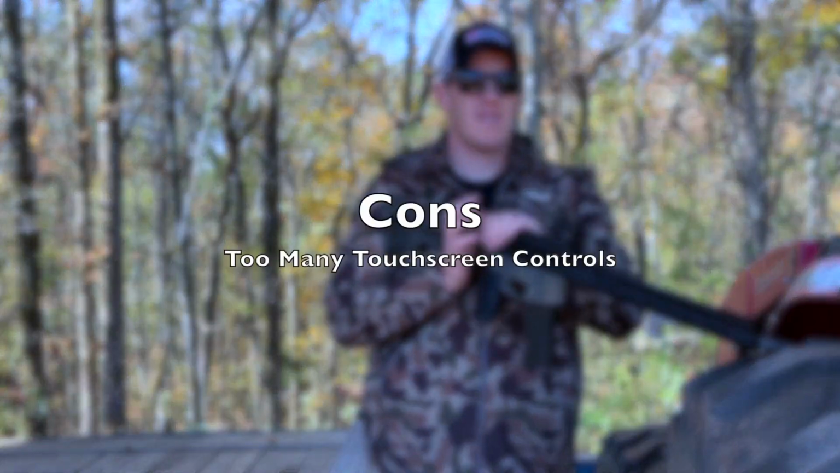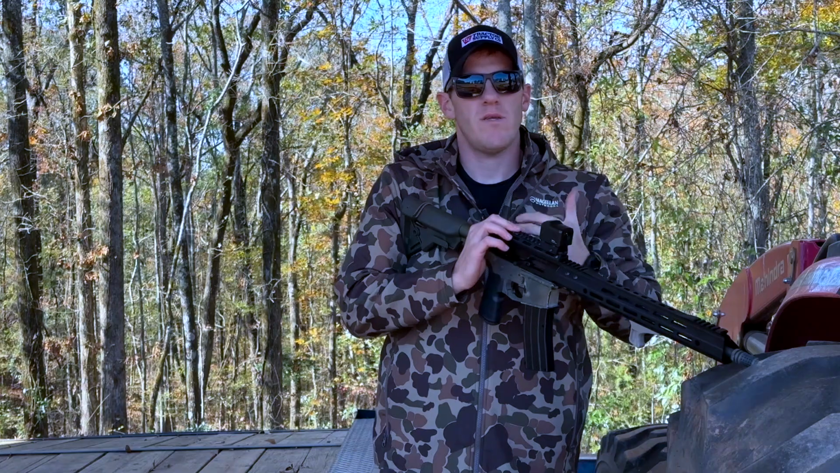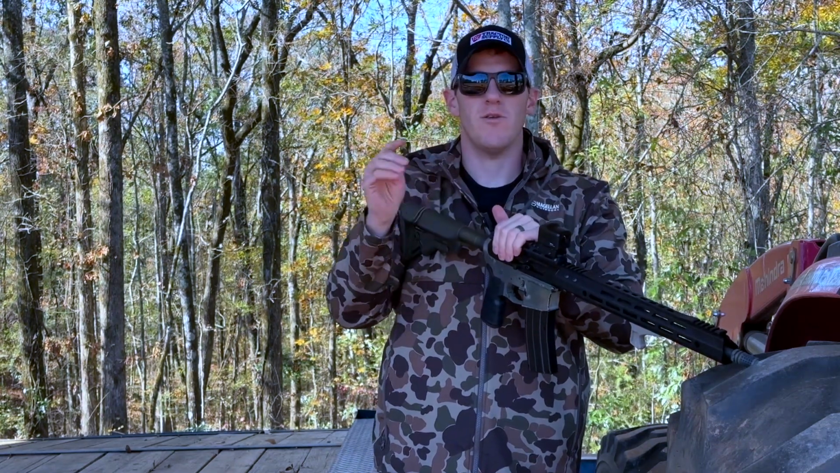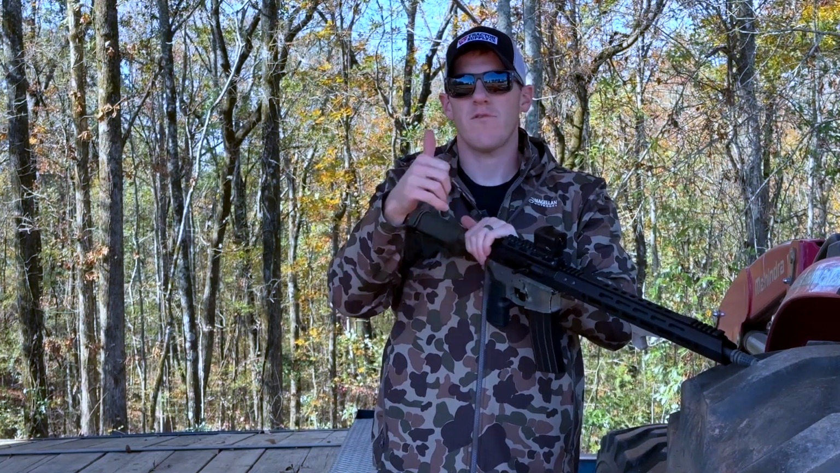All right, so some of the things I didn't like about it were some of the parts on the touchscreen. To me, there's too many things that you have to touch the screen to do. You have to touch it to zoom it. You have to touch it to change every little thing on there, which is good if you're working an iPhone.